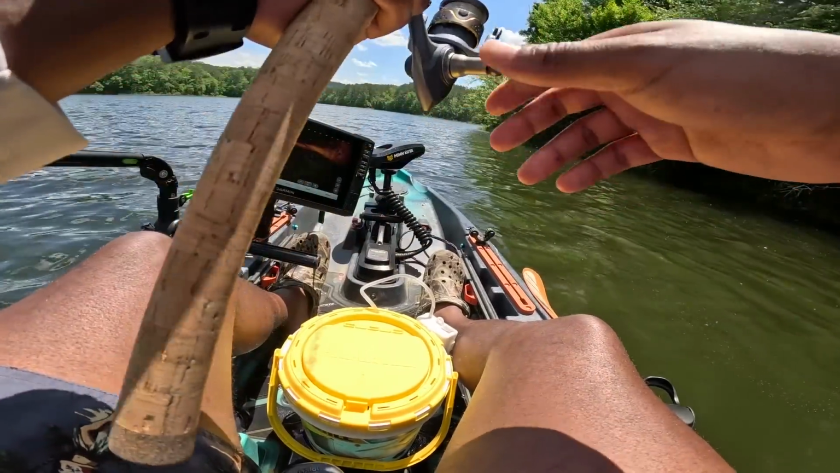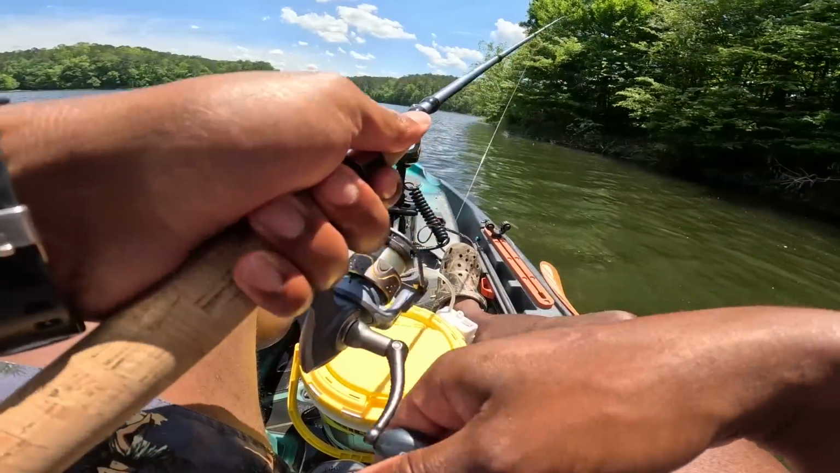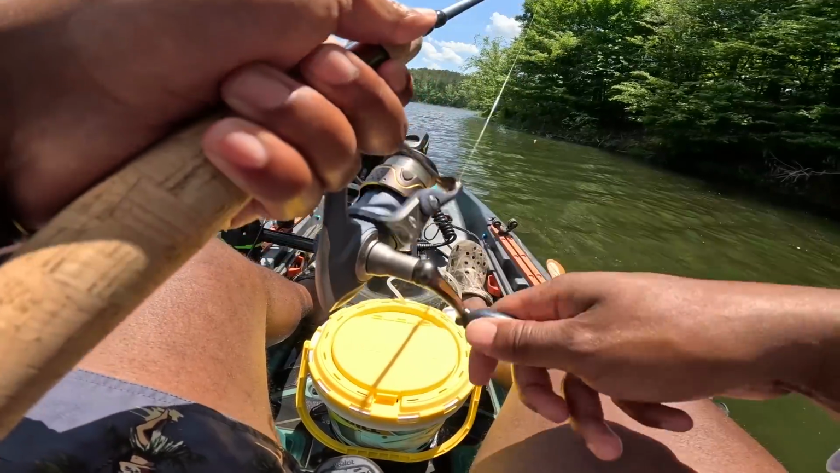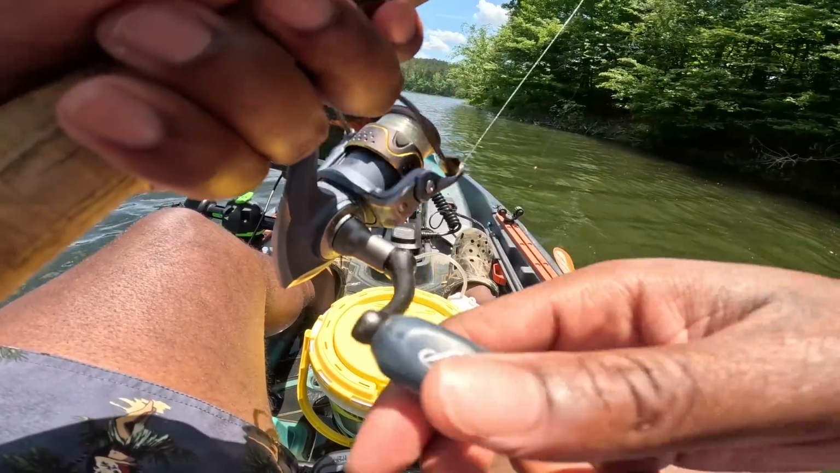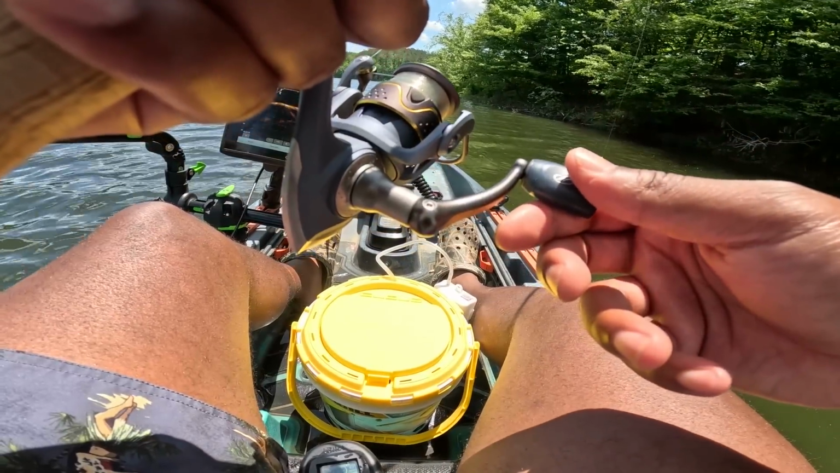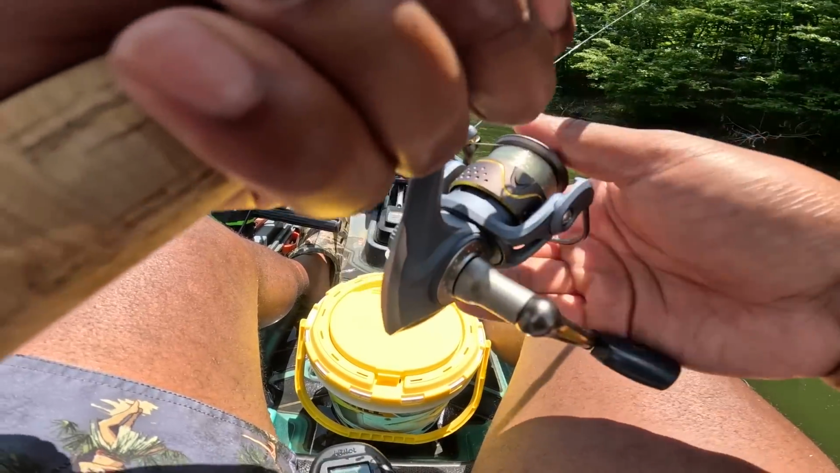But also, these fish are kind of in specific areas. It's like they only eat when they're kind of tucked away. And they only want a live minnow. The dead ones aren't doing them no good.